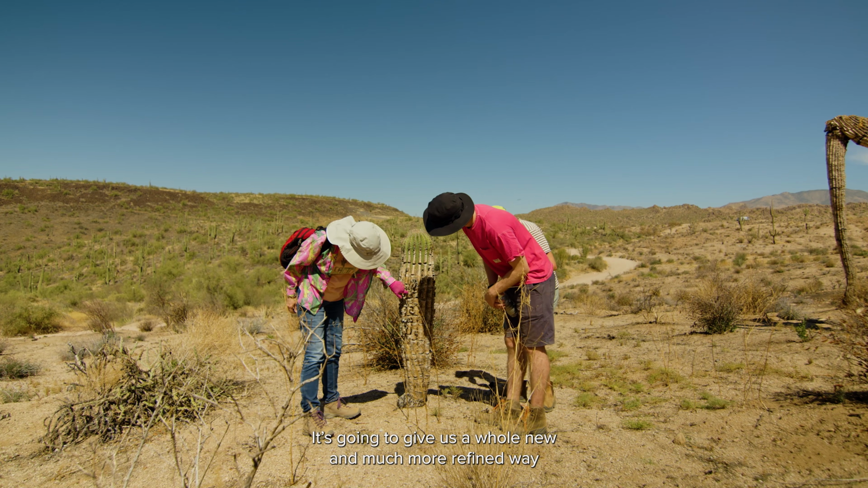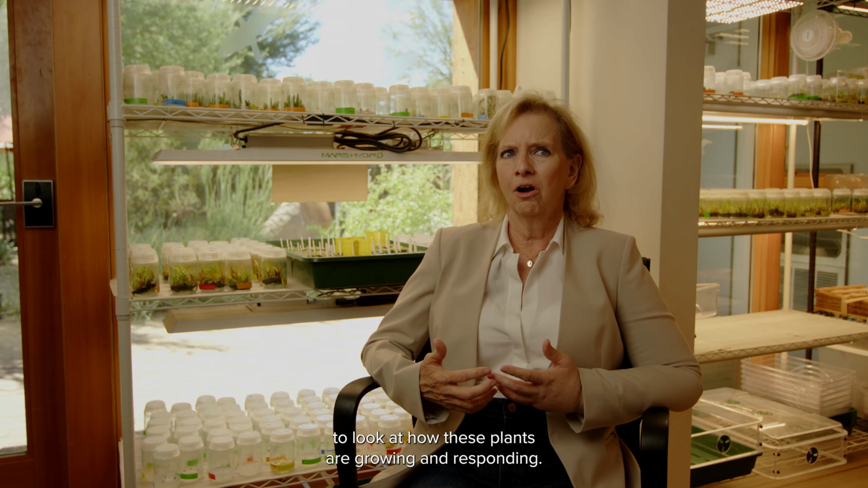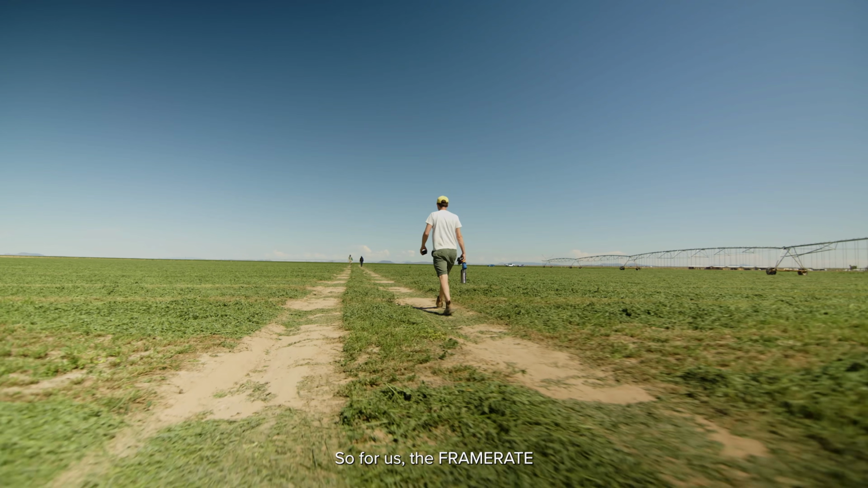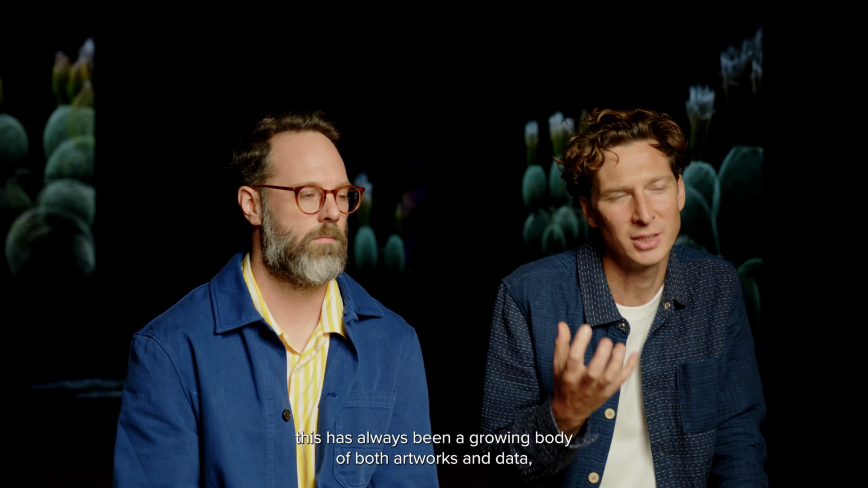It's going to give us a whole new and much more refined way to look at how these plants are growing and responding. So for us, the Framerate series doesn't end here with Desert Pulse. From its outset, this has always been a growing body of both artworks and data, and we're really excited to keep taking that technique around the world.